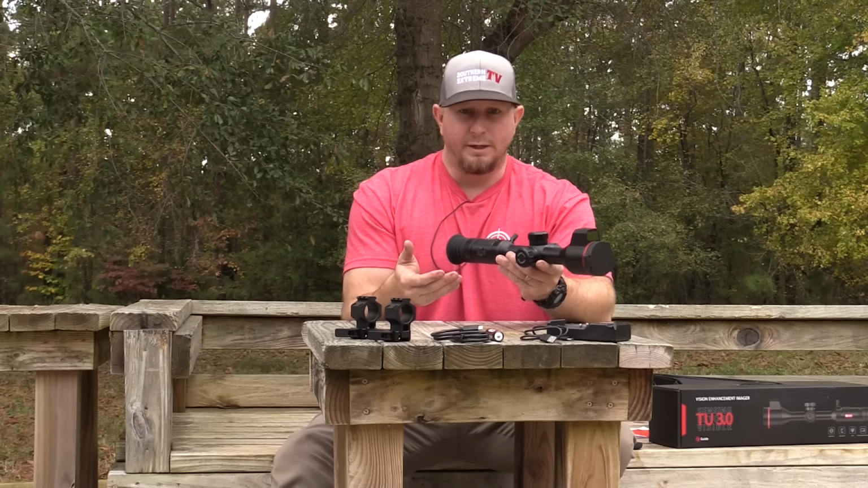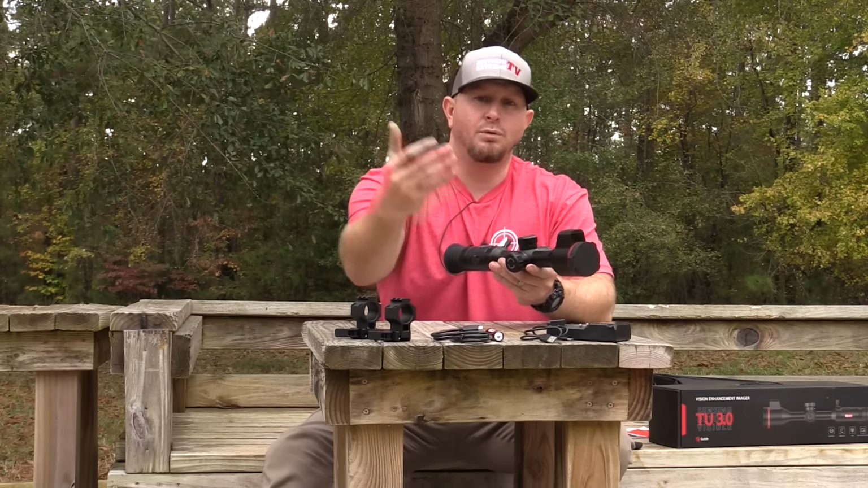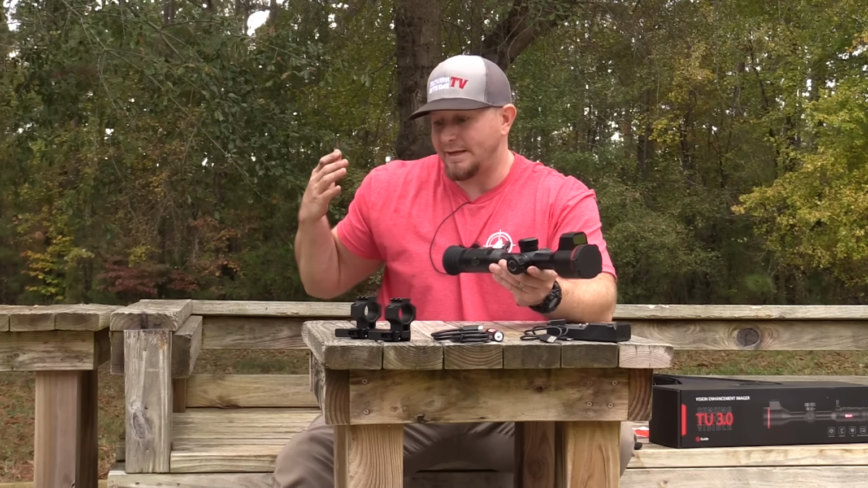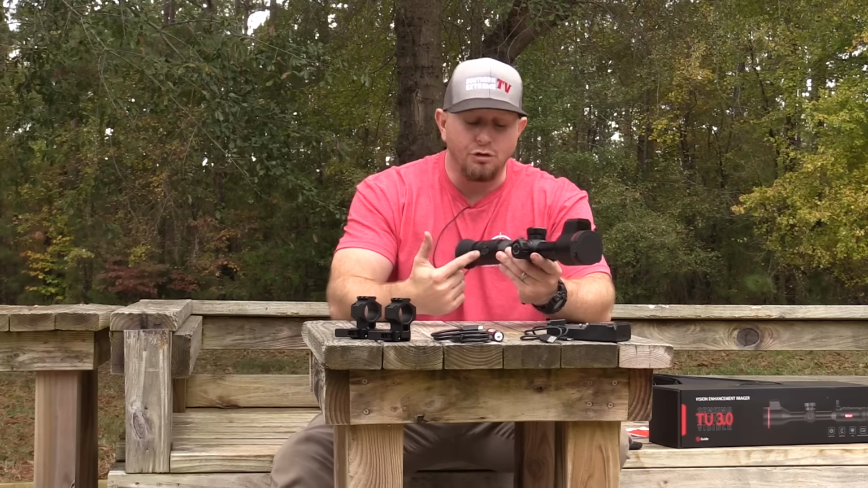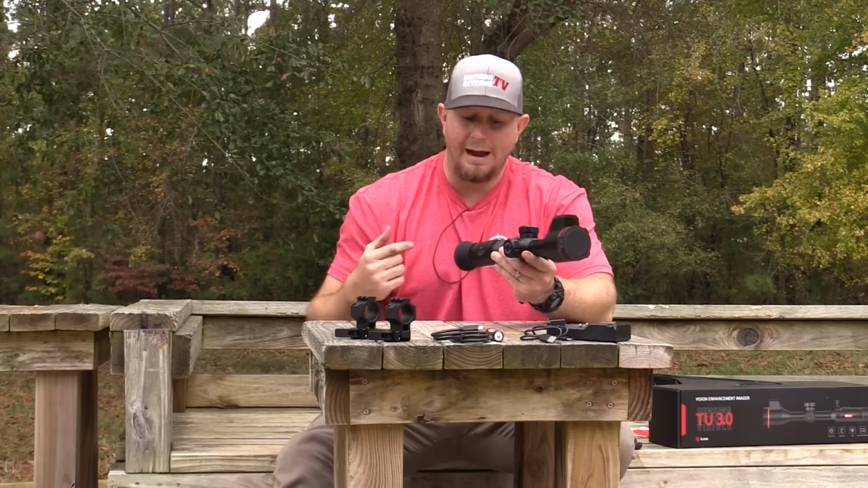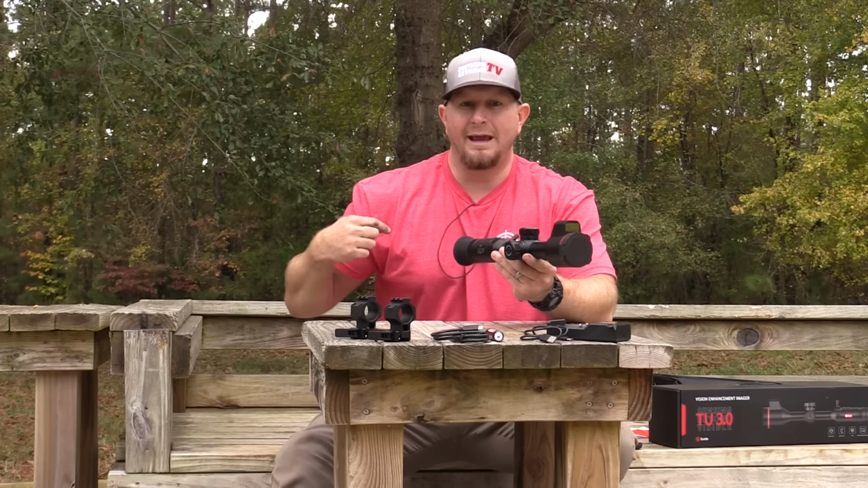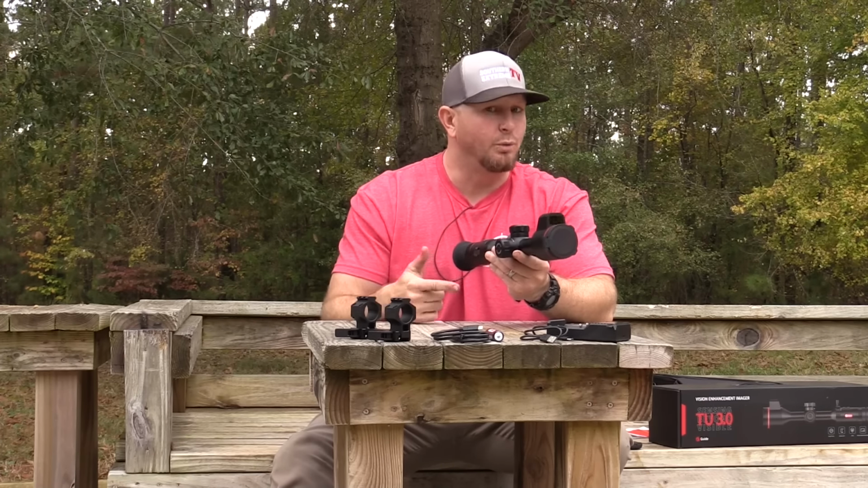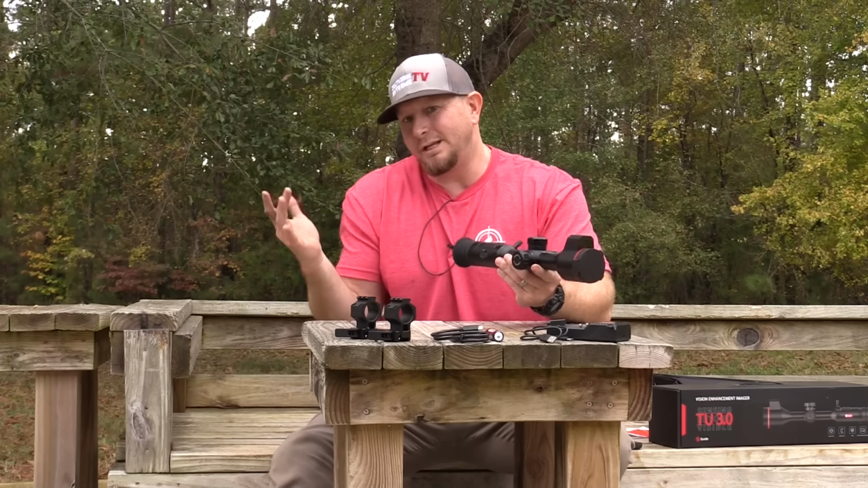Now, in this situation, if you're one of those guys that don't want your battery pack out on your handguard or on your tripod, but you like having that zipper pouch on your stock, you may actually like this USB-C port being located farther back closer to your eye, because that means your run of cable from that stock to this piece is going to be very short. So neither here nor there.